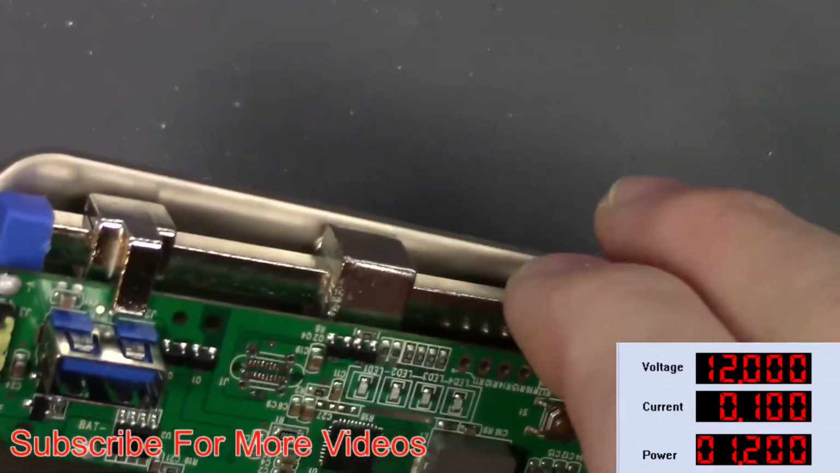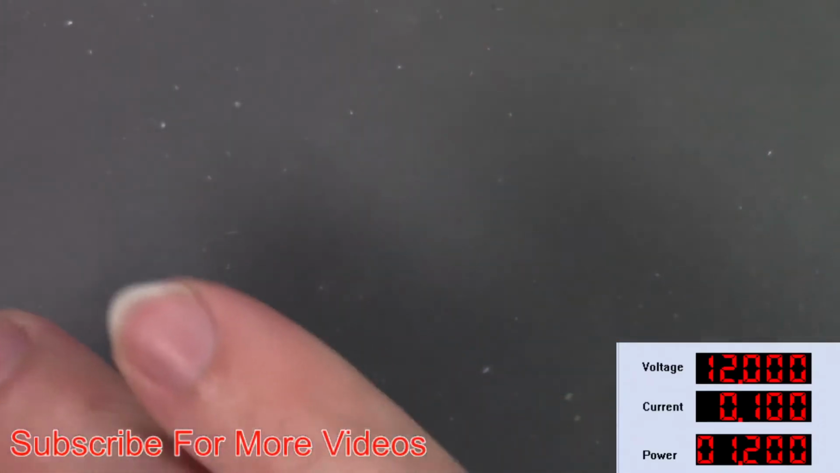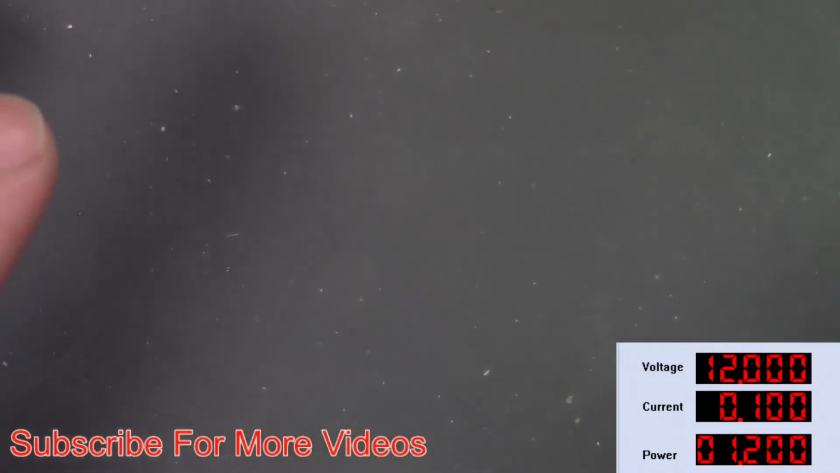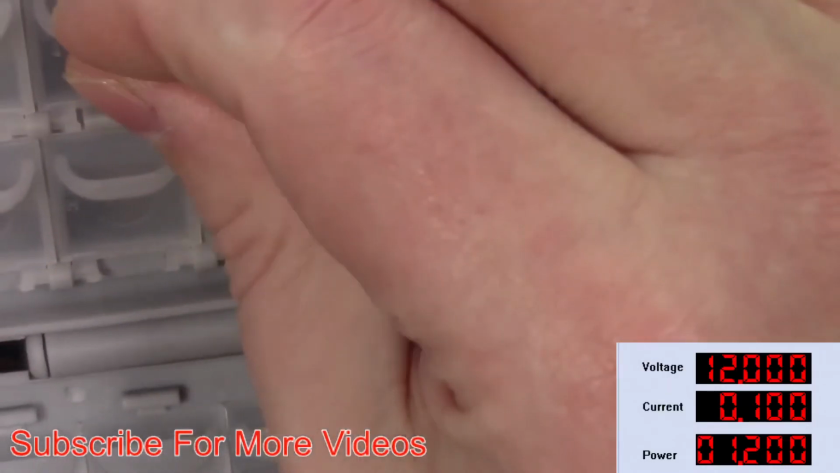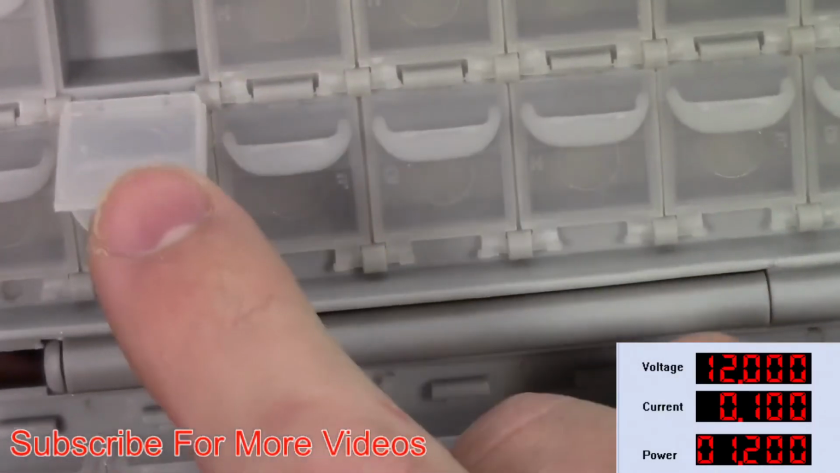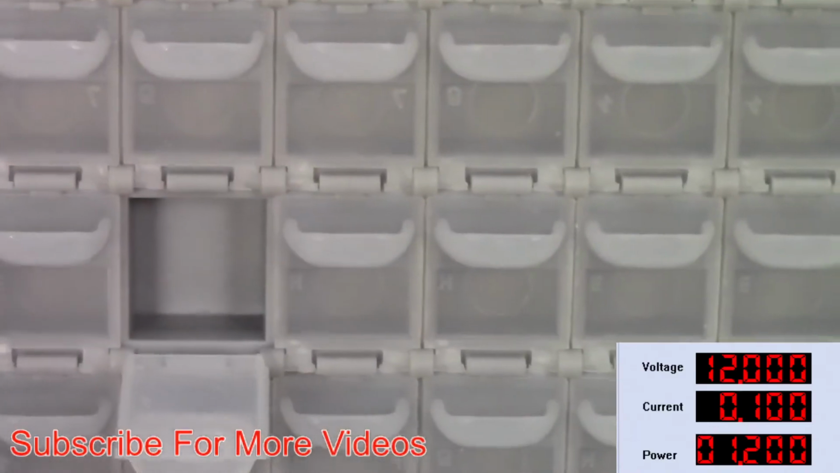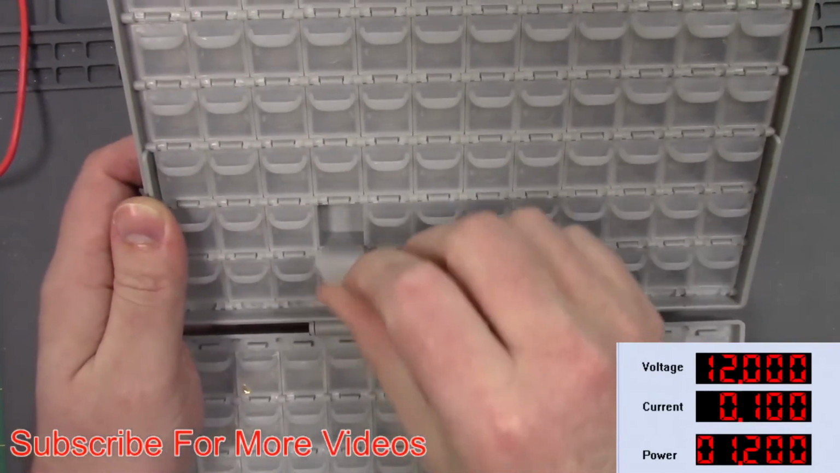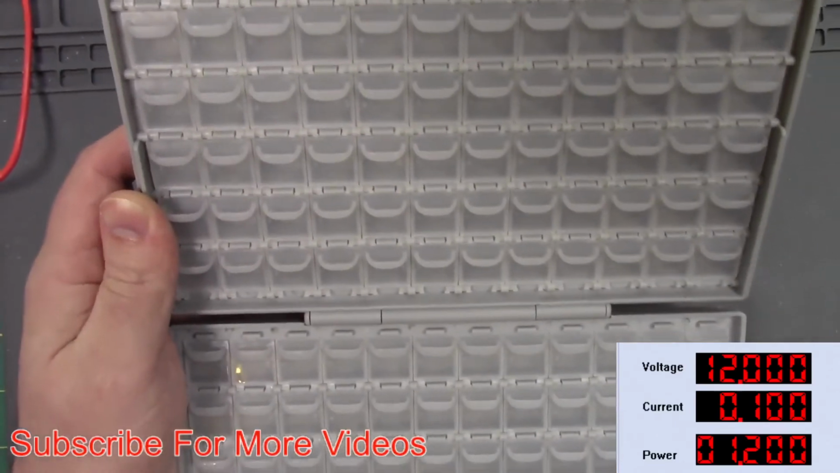But I got the different components, and I got some items that I'm going to be fixing and then reselling on eBay. I got these little component boxes for free, and you put your little surface mount components in here, and then you put the little label, the part number, and then it keeps them all organized.